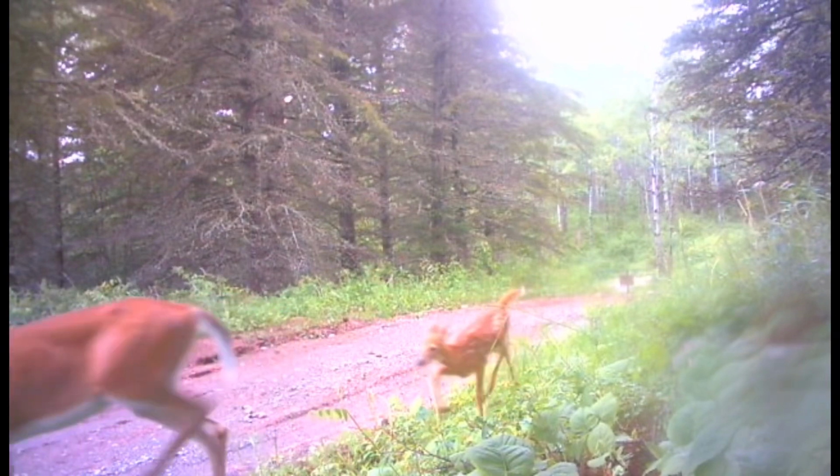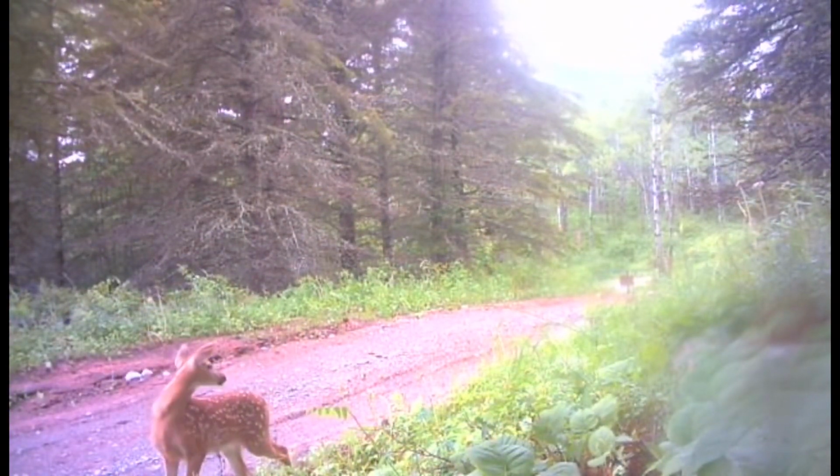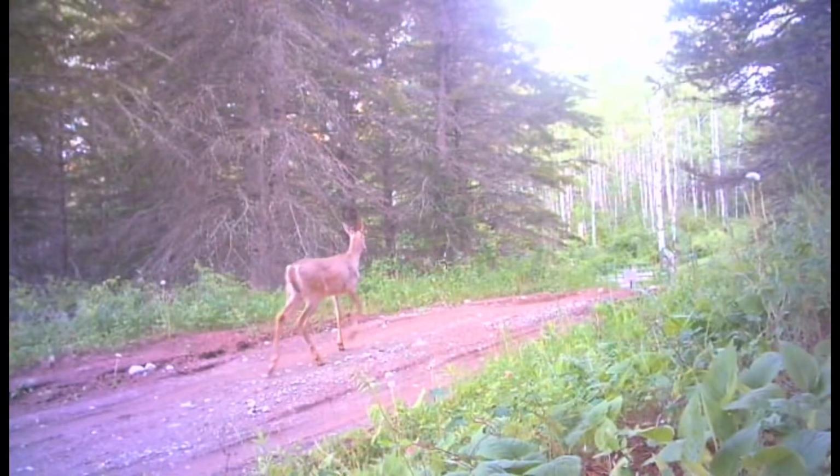Oh, there's the mom and her baby. It is just the cutest thing to just watch them. It is just so cute. Love it, love it. But yes, this is our off-grid property.